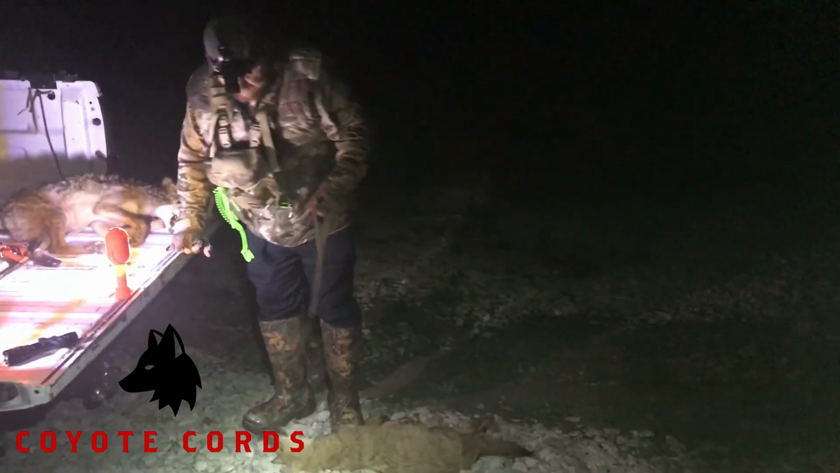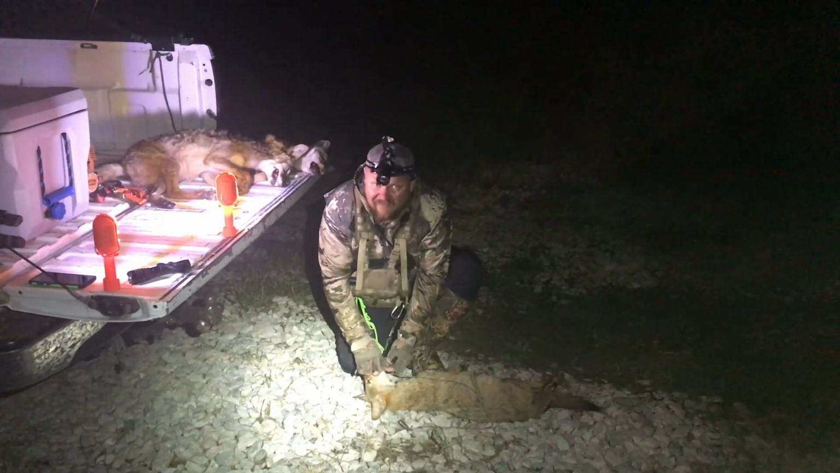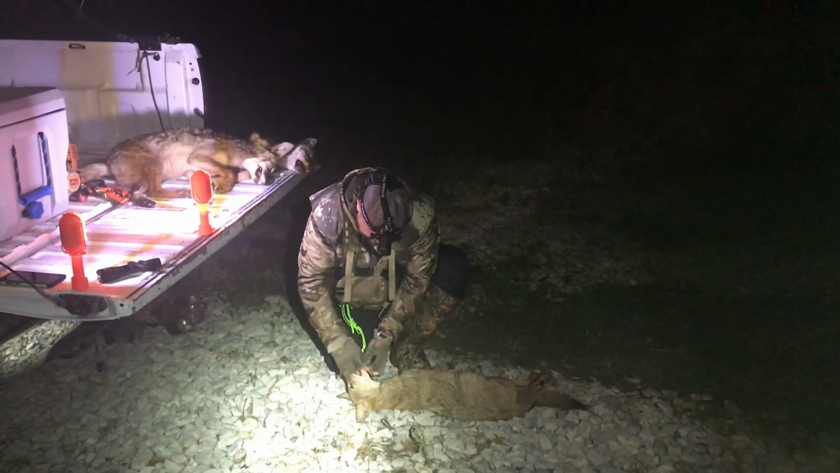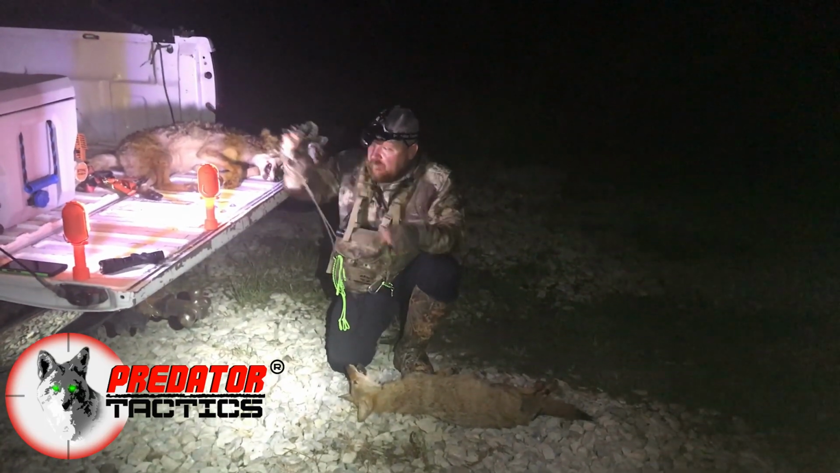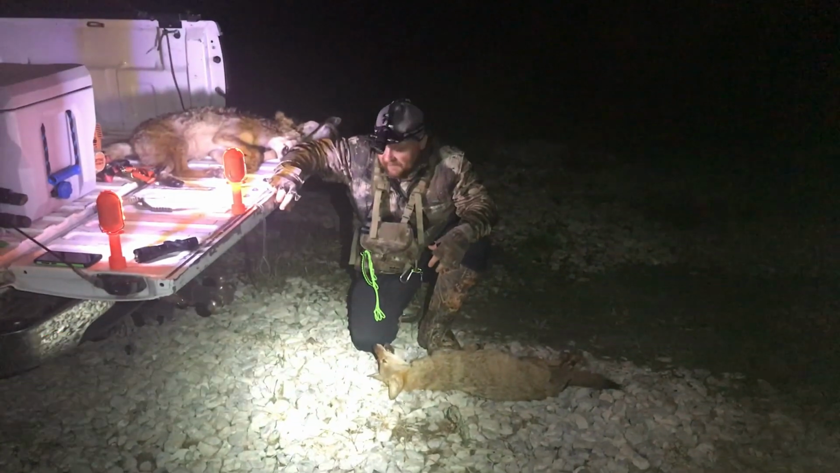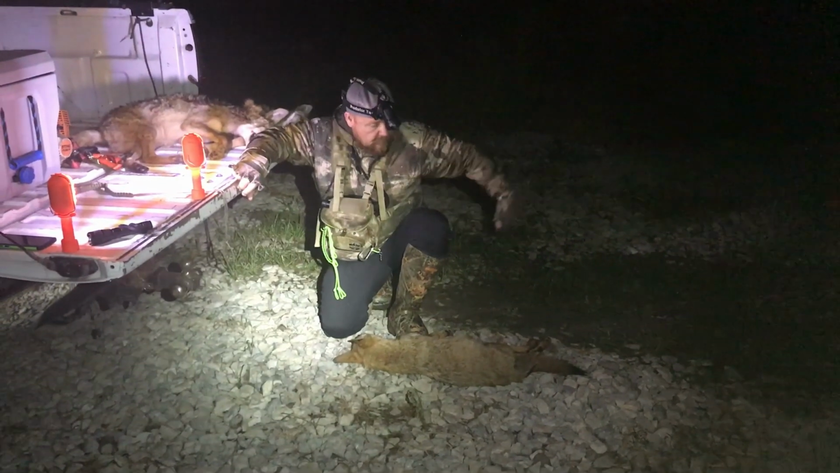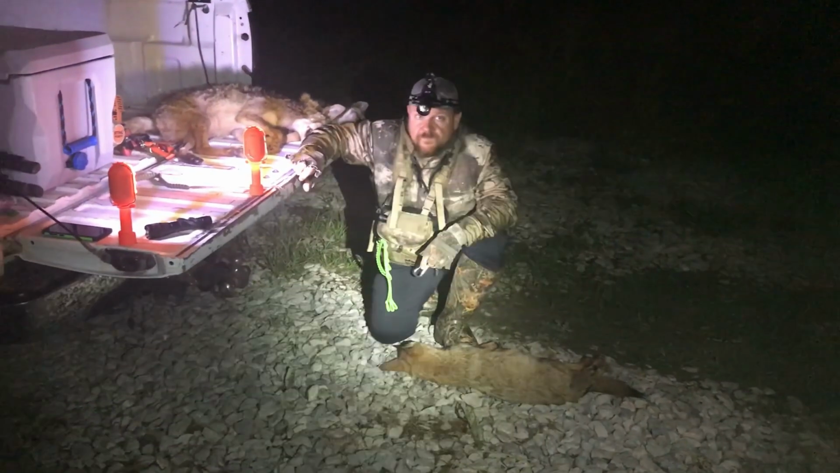Buddy. Number 3 for the night. All 3 males, all 3 from the same field. They all 3 came out of the exact same spot in the corn, within probably 10 yards from where they come out earlier. Wind direction is the key on that. You know, was here, what, 4 hours earlier? It was 11 o'clock when we shot earlier, and you shot around 5, so it was 5 or 6 hours earlier. Slowed that guy up.